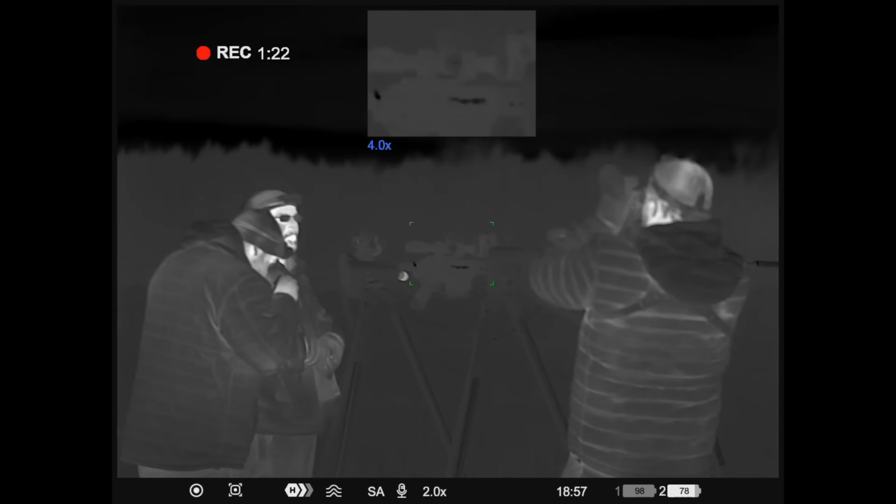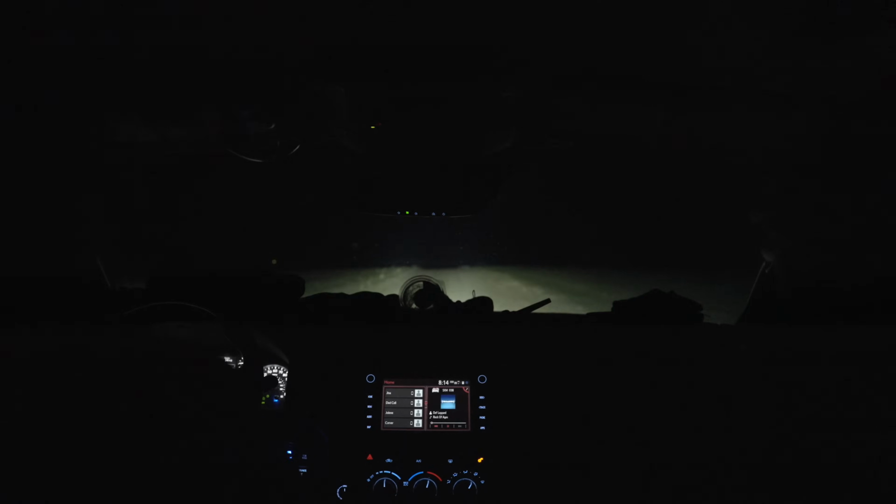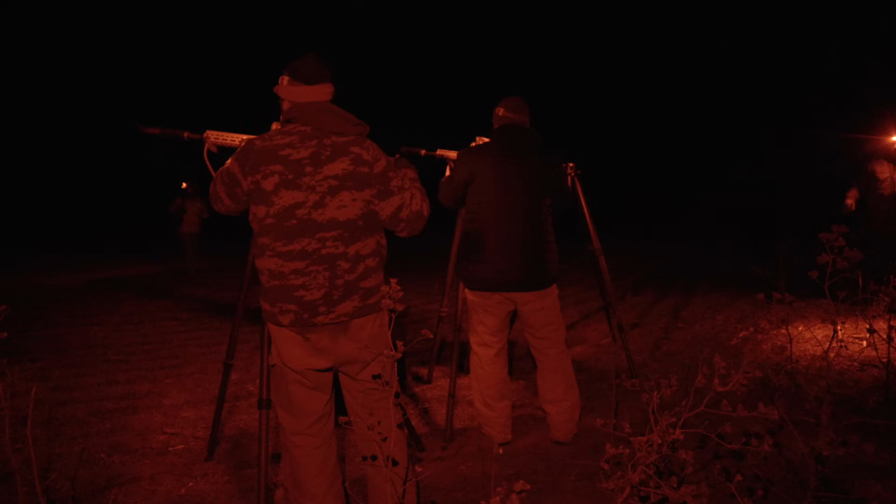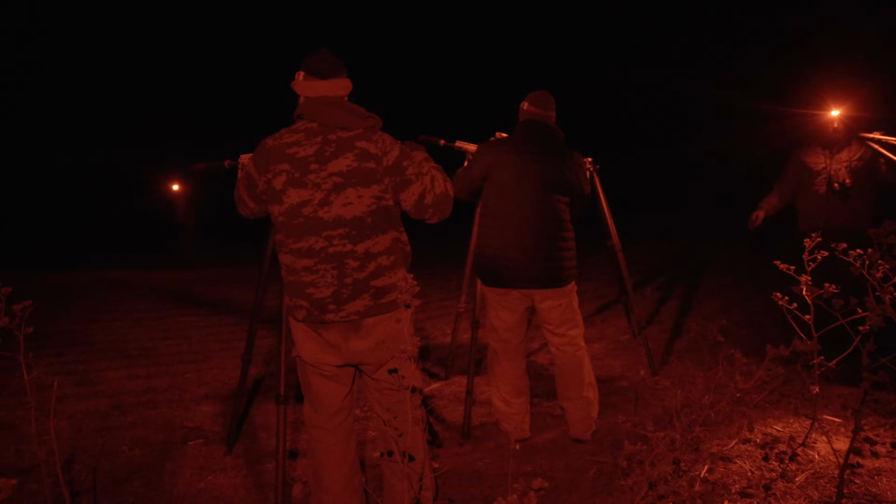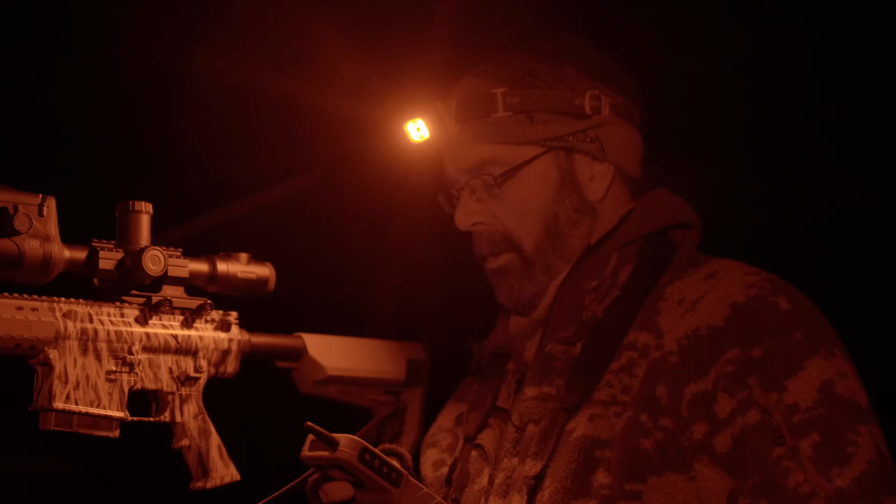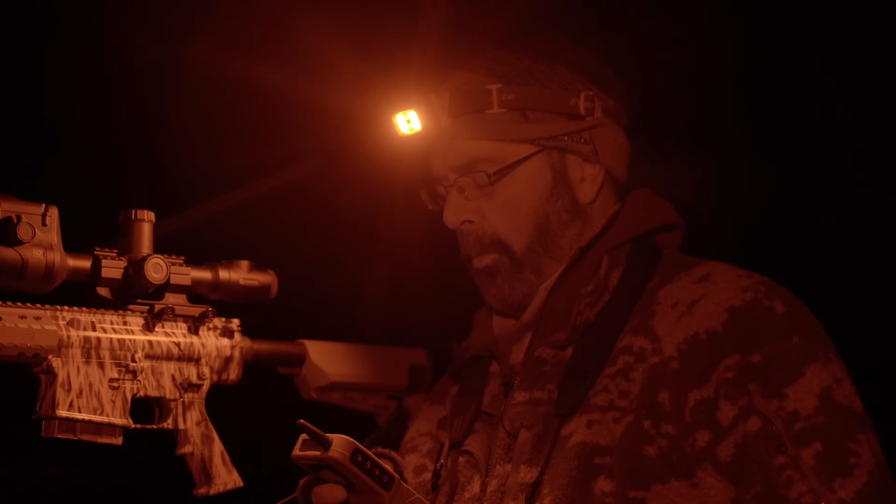Well, that's a good chip shot there to start the night off. Yeah, and I forgot to push record. I'll cut you some slack. It's the first one of the night. I got 9 rounds in this thing. Yeah, I think this is stand 3. I can't remember. The last stand, a couple kind of gave us a look, but I think we were too far from them.